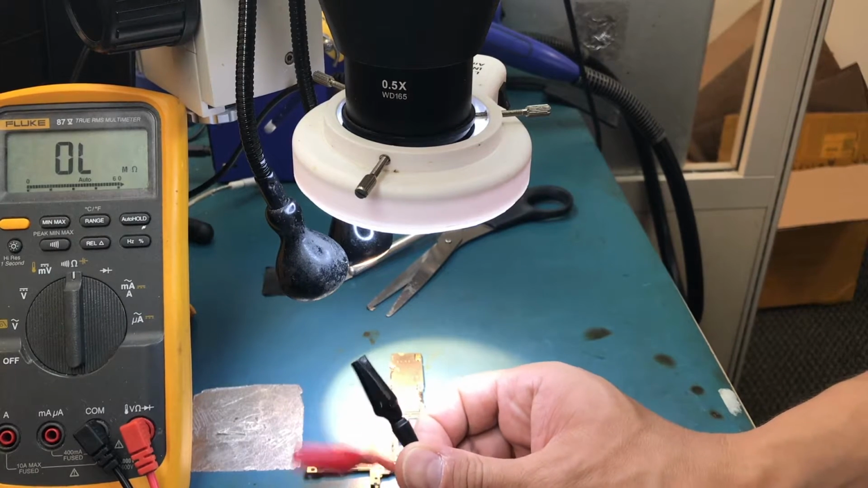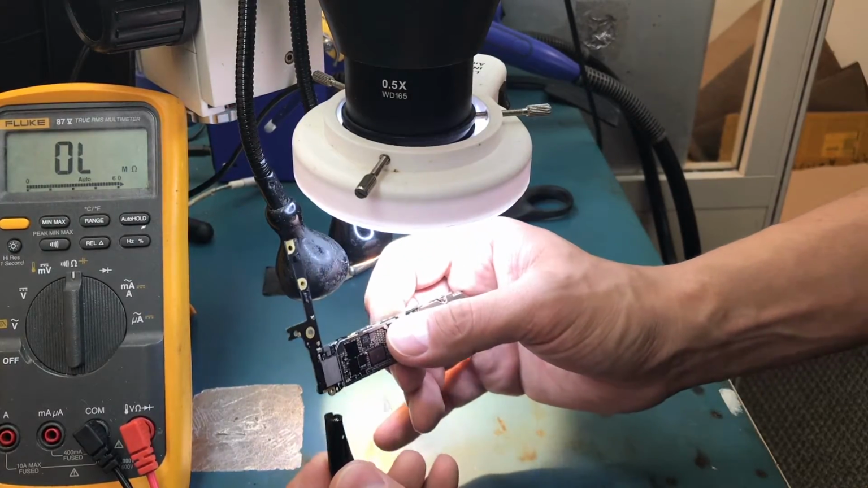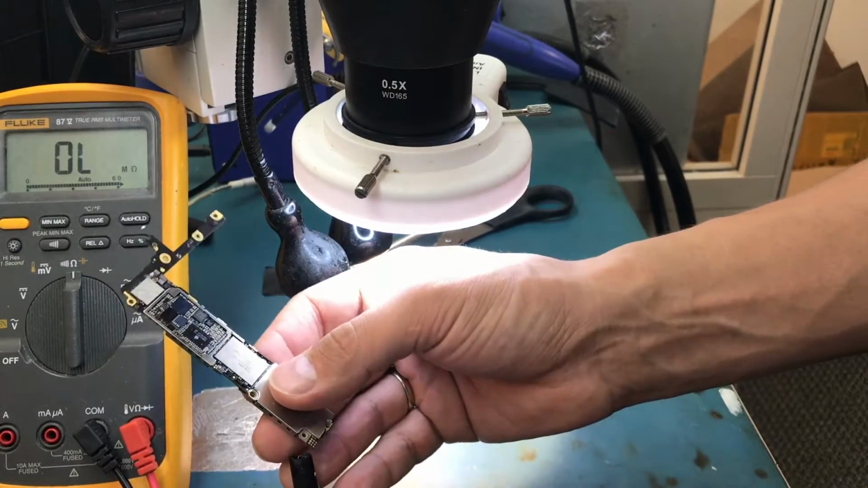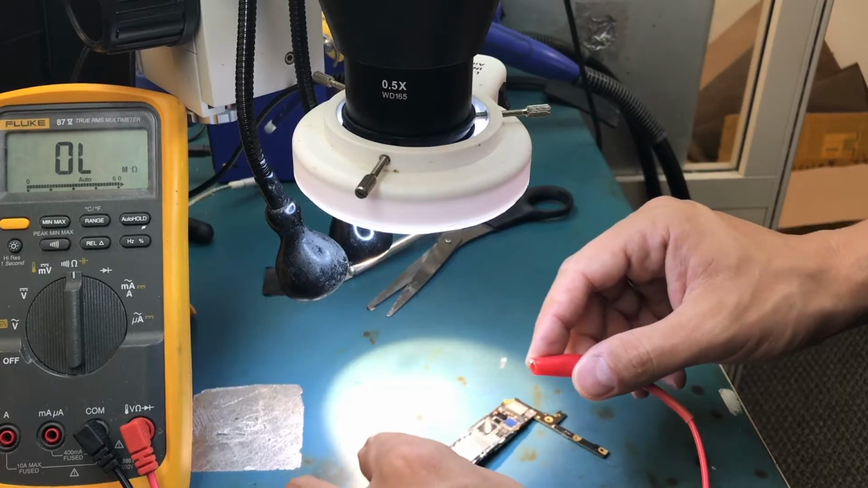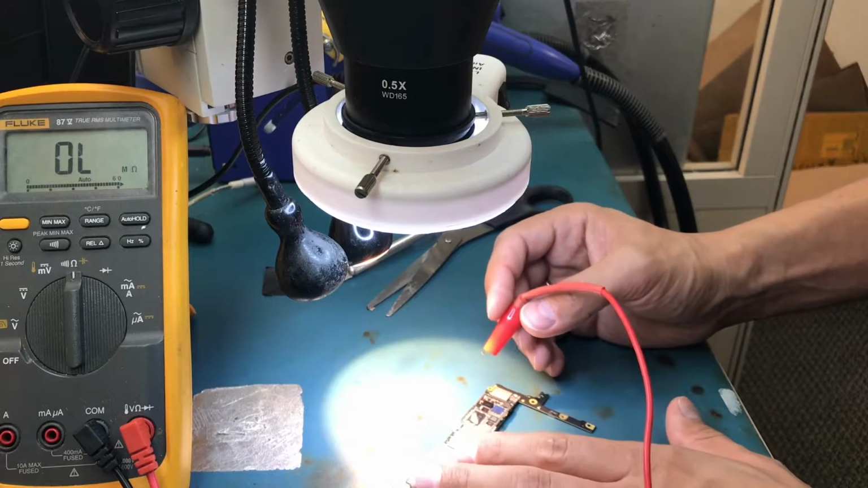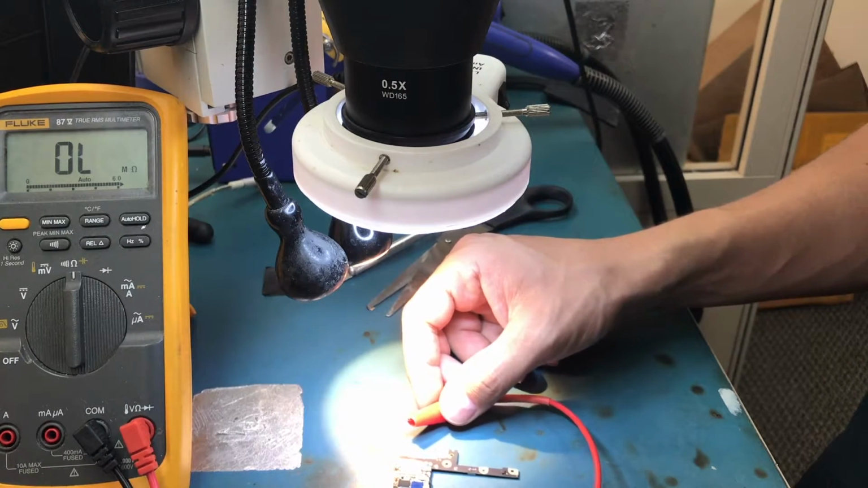Here's our logic board, and here are our leads, the negative and the positive. Okay, I'm connecting the negative to the ground, whichever one you want. I will probably connect it a little further from the positive, so we've got a solid connection. And okay, so now I'm connecting the lead. See, it's connected.